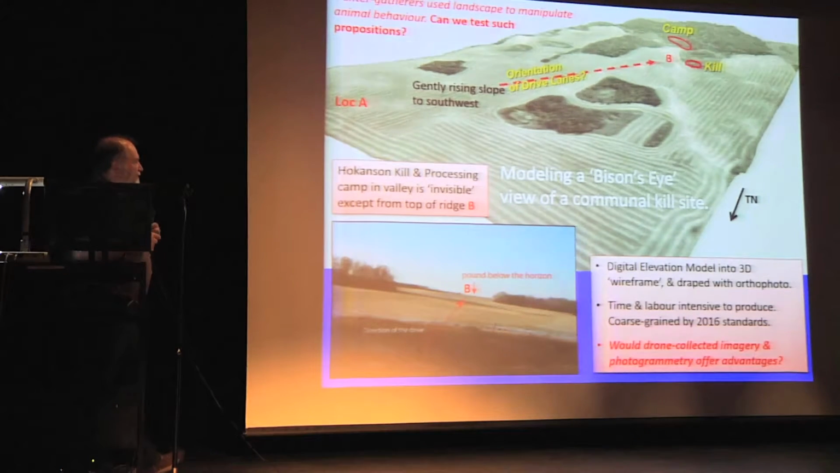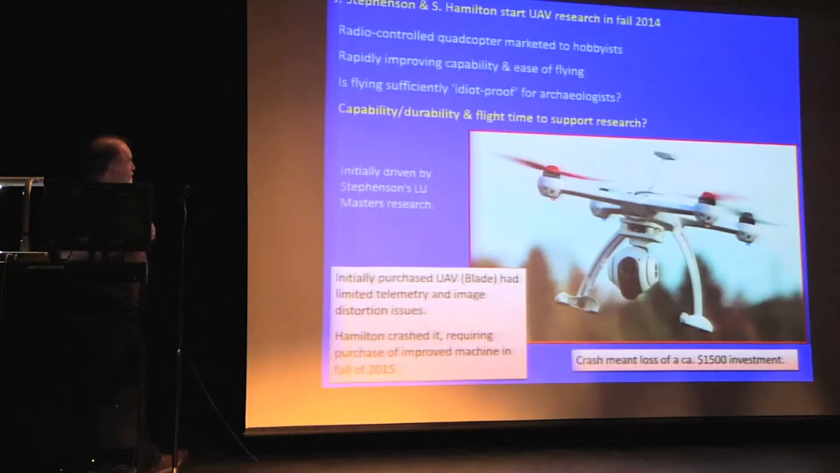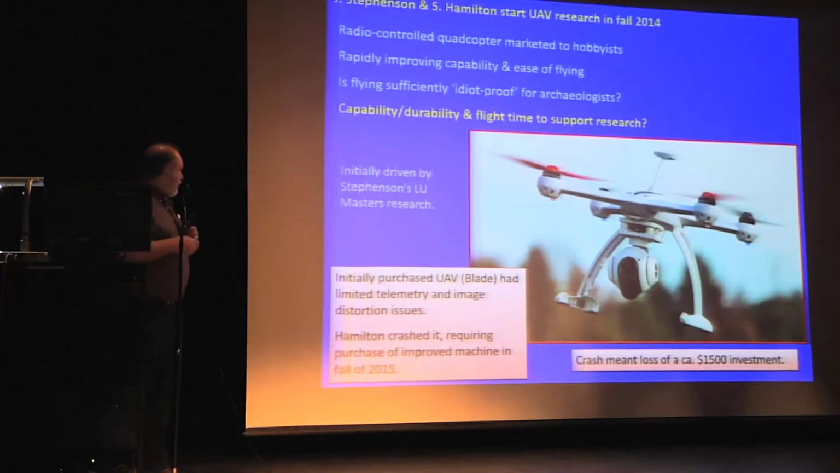Now, as technology advanced, I started to think about whether these kinds of models could be more cost-effectively developed using remotely controlled aircraft. So, primarily at the pressure of one of my graduate students, I invested in a plastic play toy. It's a $1,500 to $1,800 plastic play toy that was initially purchased about 2014, and we began by addressing the